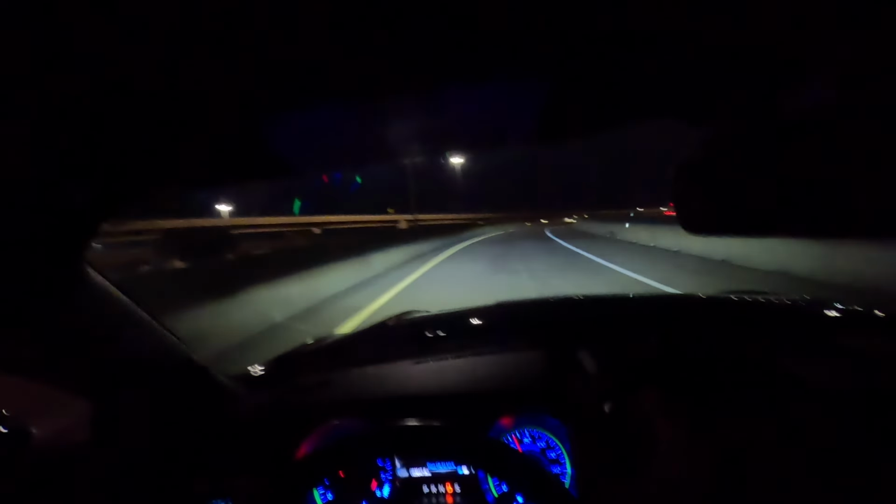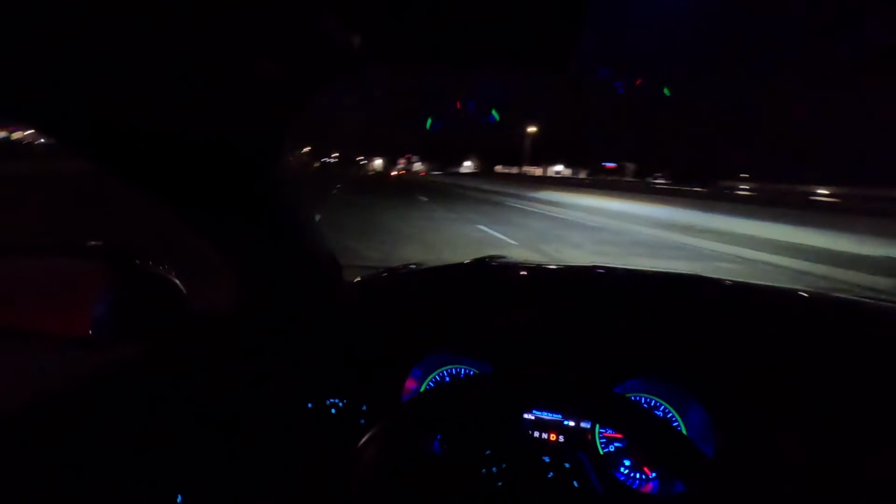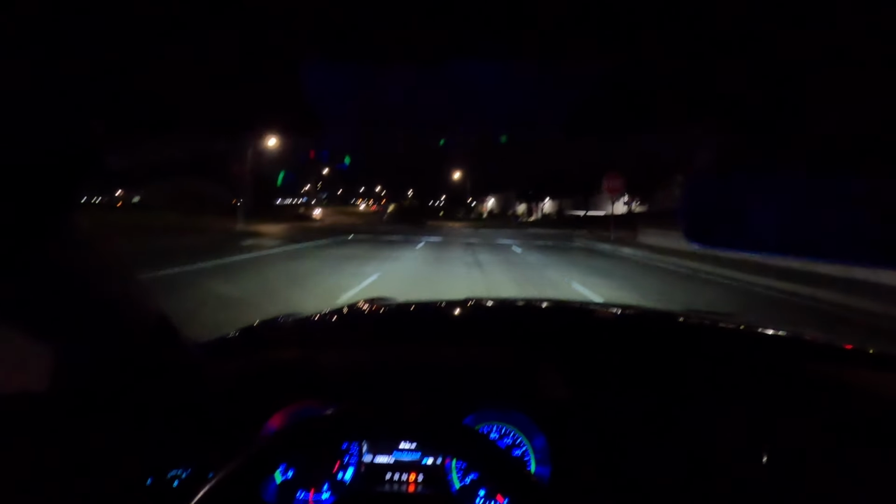I gotta be careful taking these turns. I forgot I had the gas jugs in the back. Shit's gonna be flying everywhere. Totally forgot I had the gas jugs in the back. Bump. Oh god. California stop and go.